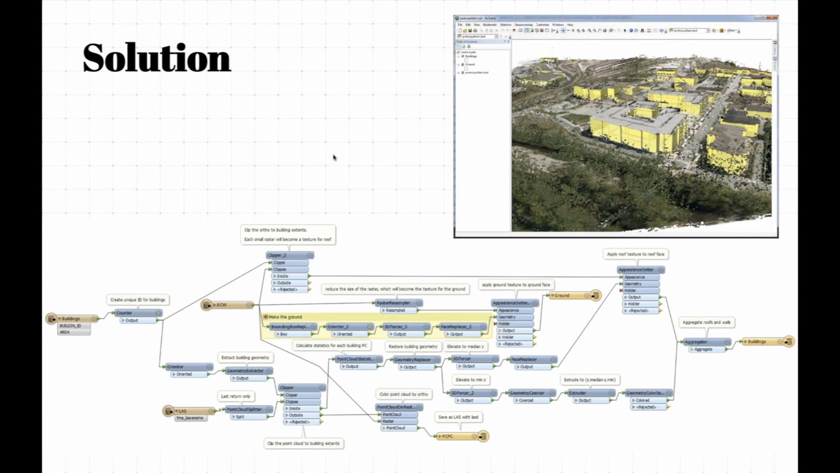Right. So fairly involved scenario, but once it's set up, you can run this as a cookie cutter type of thing on all kinds of input data and create a starting point for a 3D city model.